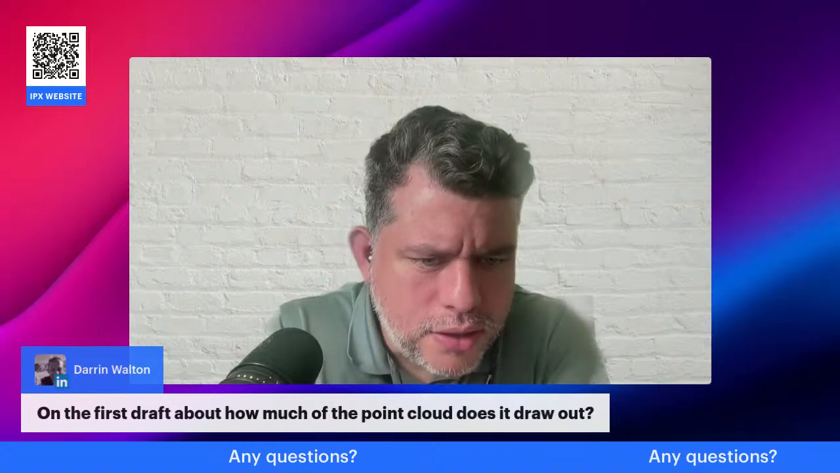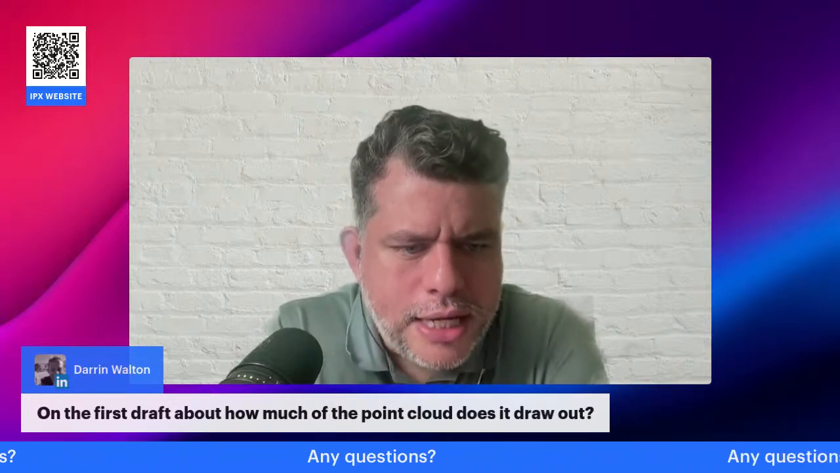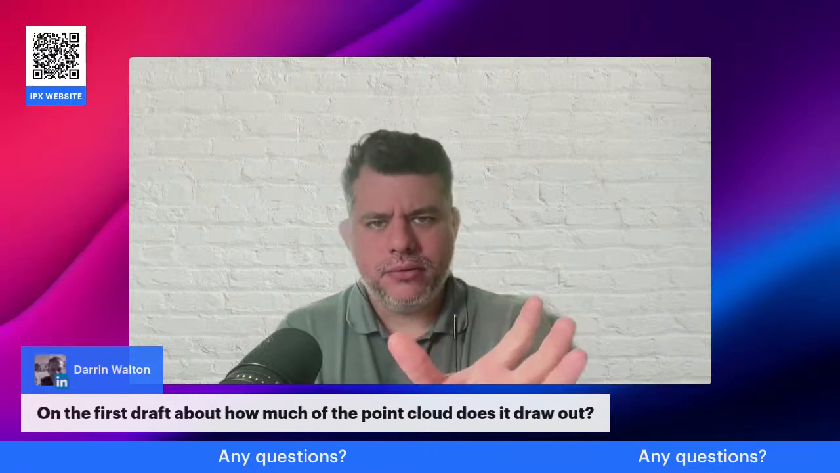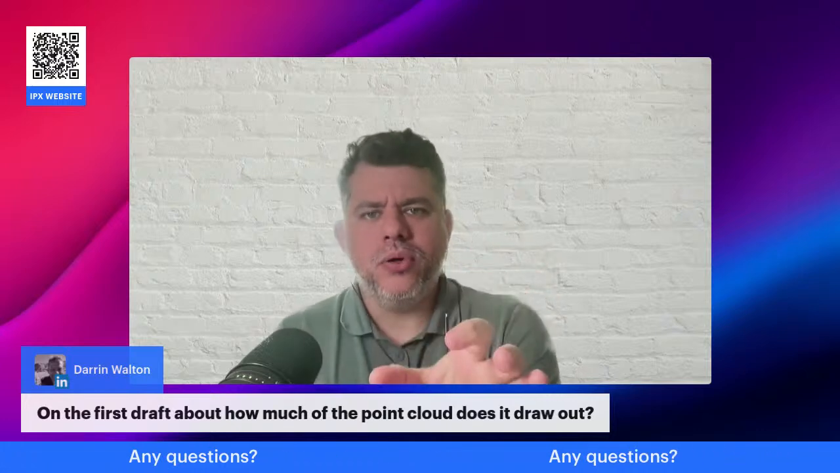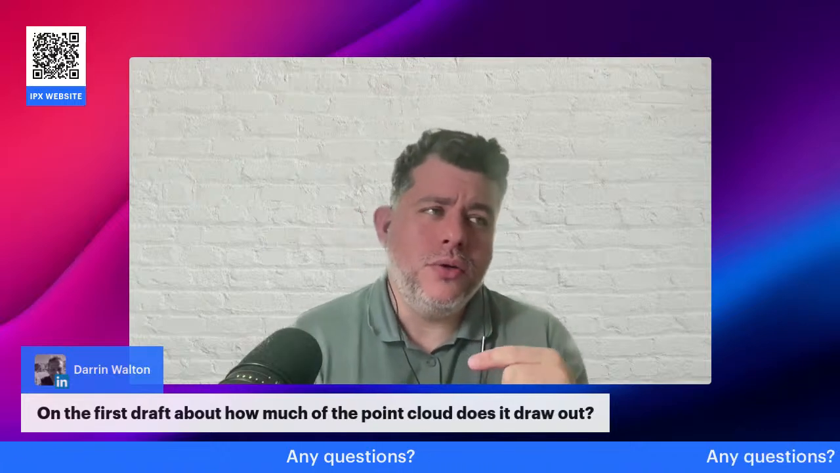Darren asks on the first draft, about how much of the point cloud does it draw out? So taken from just the elements that we talked about, walls, doors, windows, the hit rate, let's say, on the point cloud itself could be about 80%. I would feel confident about saying 80. There are still some false positives and some false negatives, but we're rolling out a new strategy in a very short amount of time that again should increase that recall number significantly.